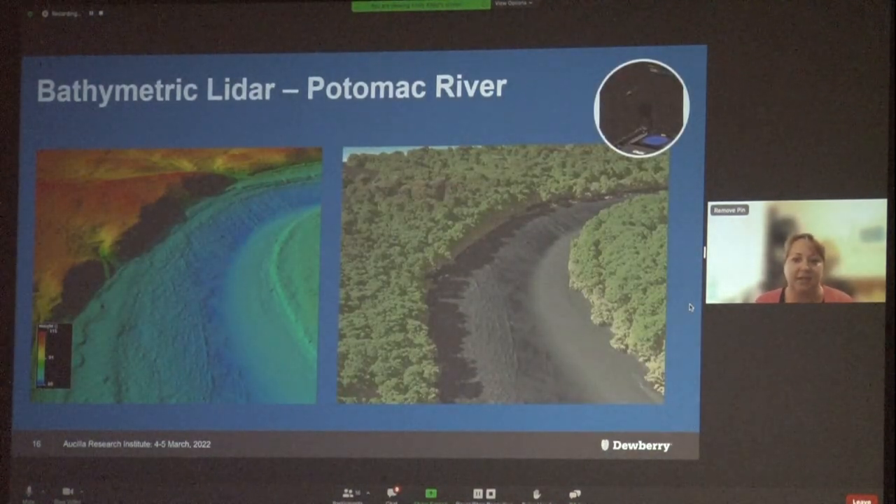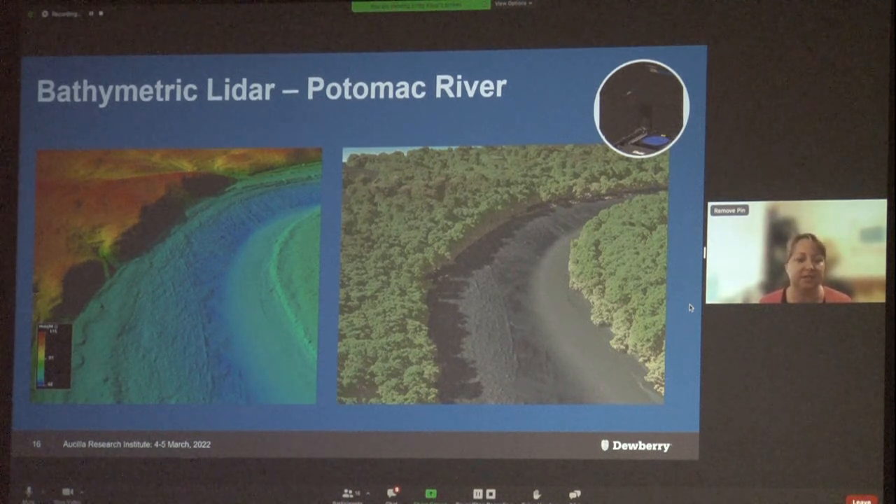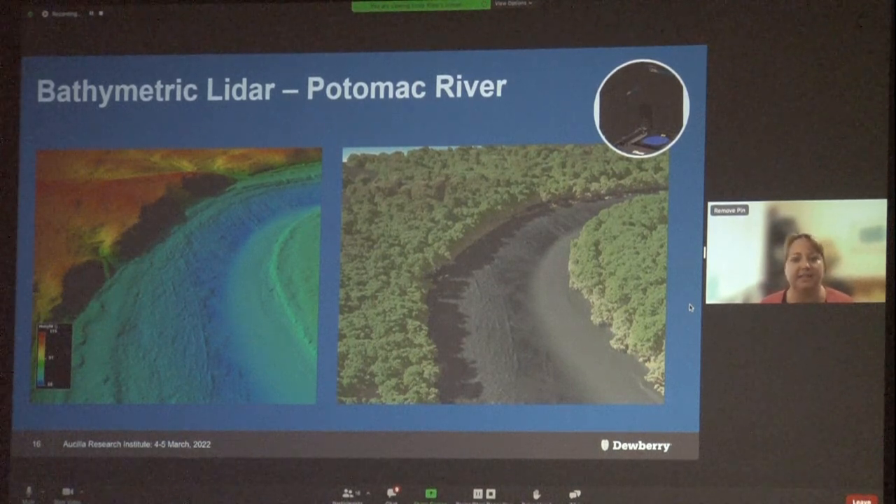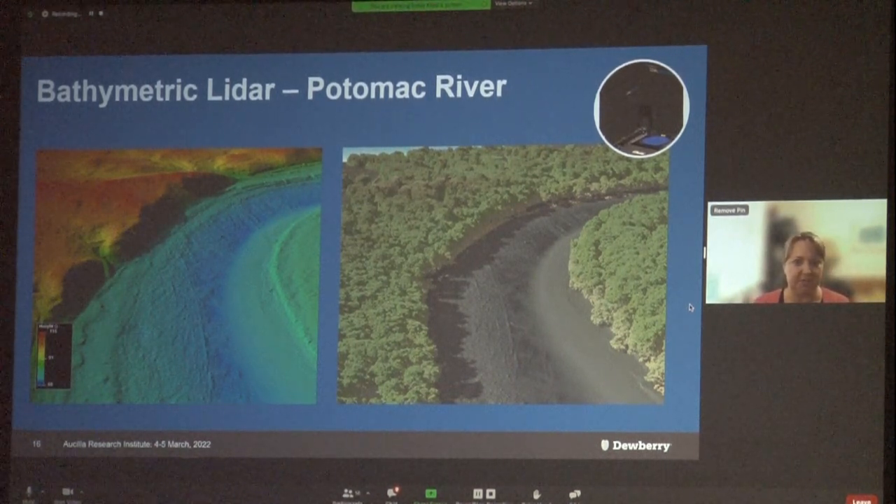And here's a more recent riverine example that was collected in October of last year using our seasonal sensor. This shows data that we acquired for USGS in the Potomac River. On the left is the seamless Topobathy DEM, a digital elevation model created from the LiDAR data. And on the right is that DEM combined with the RGB imagery to give you a nice image of seamless data from topo down to the bottom of the river. And you can see relief on the riverbed there.